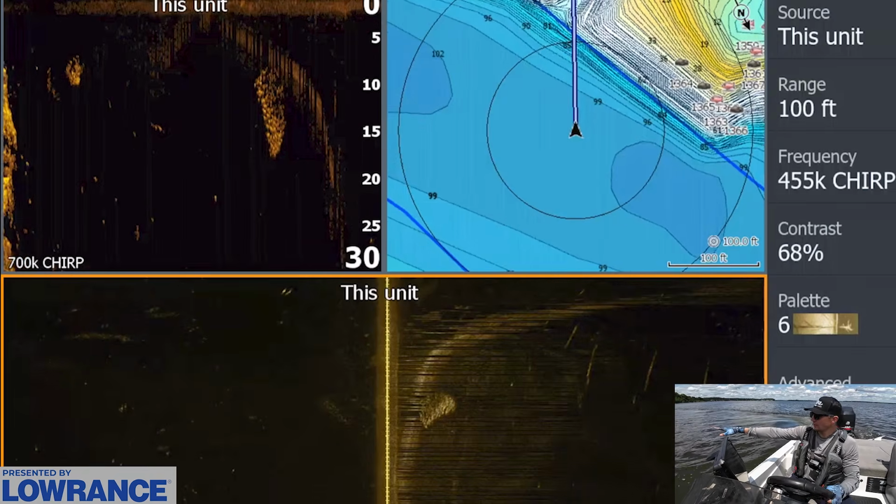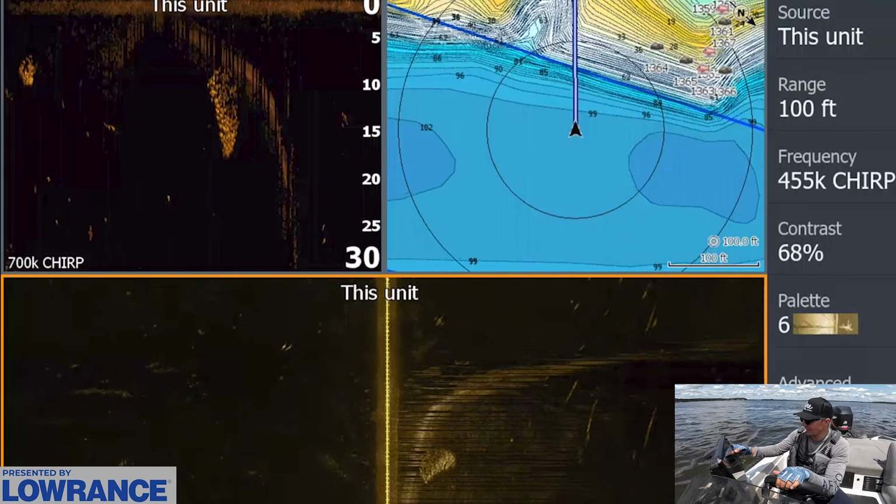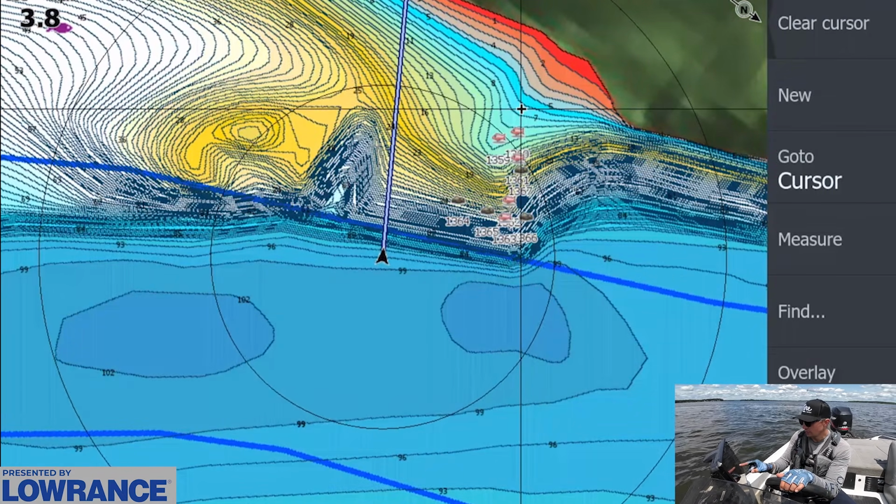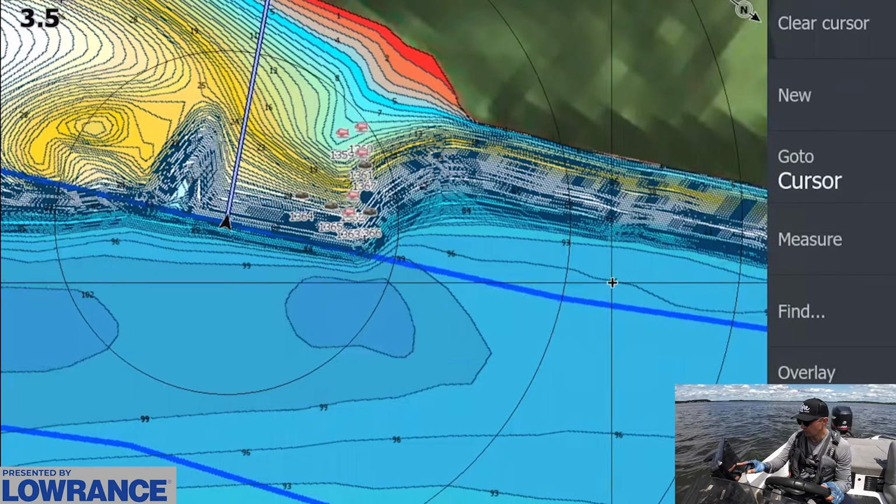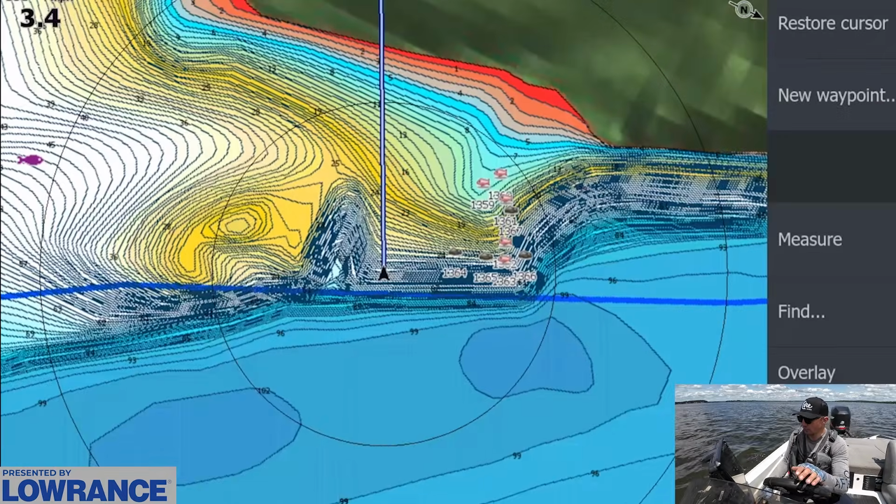What I want to do is get a casting angle so that I'm casting different from how a lot of other anglers are going to be casting. A lot of guys will put their boat out here in the channel and cast up onto that drop. But I want to position my boat over here and bring my bait with the current. The current is going to be pulling from right to left on the screen. So I want to bring my bait over the top of that with the current.